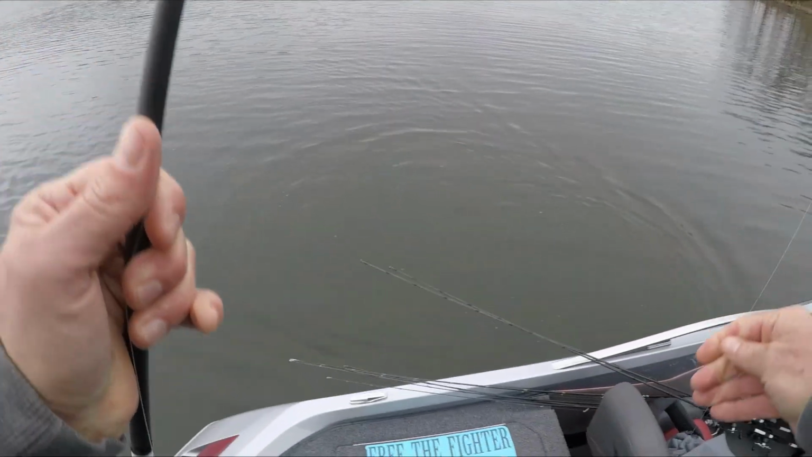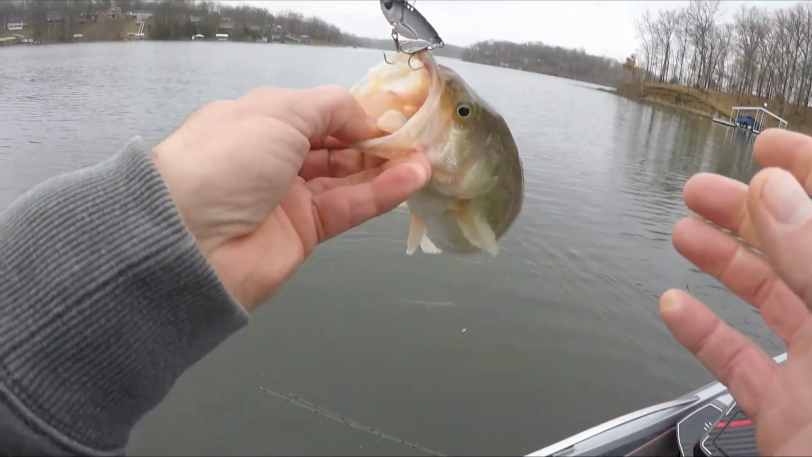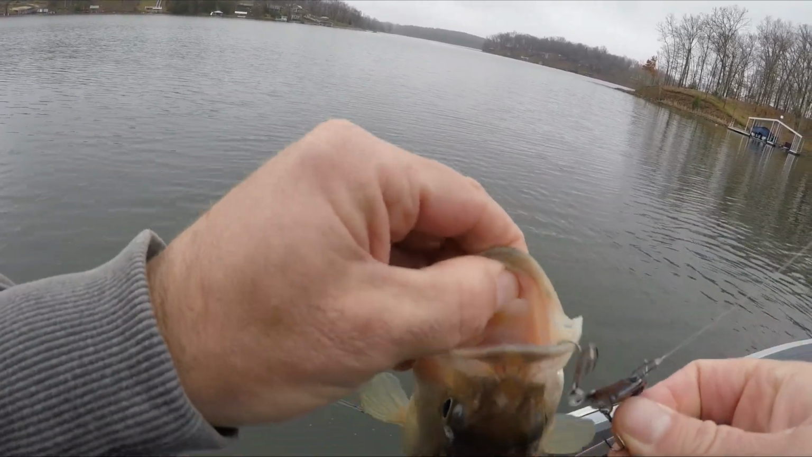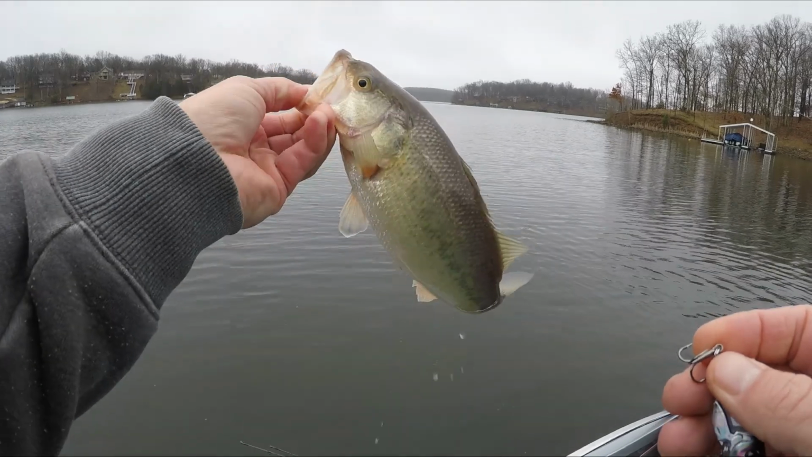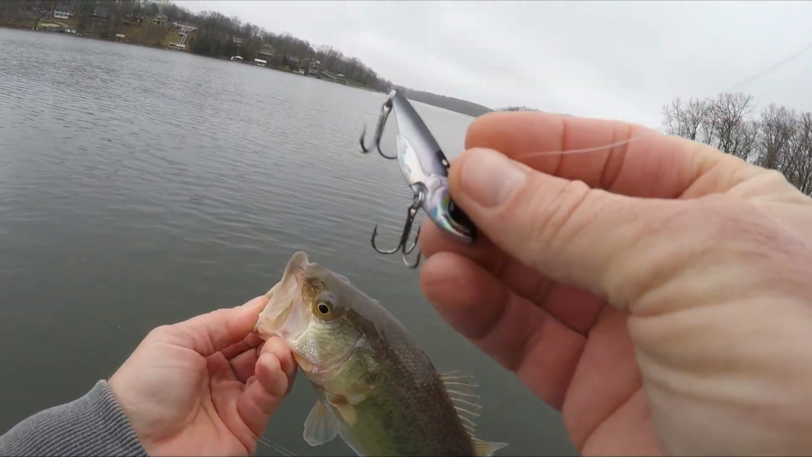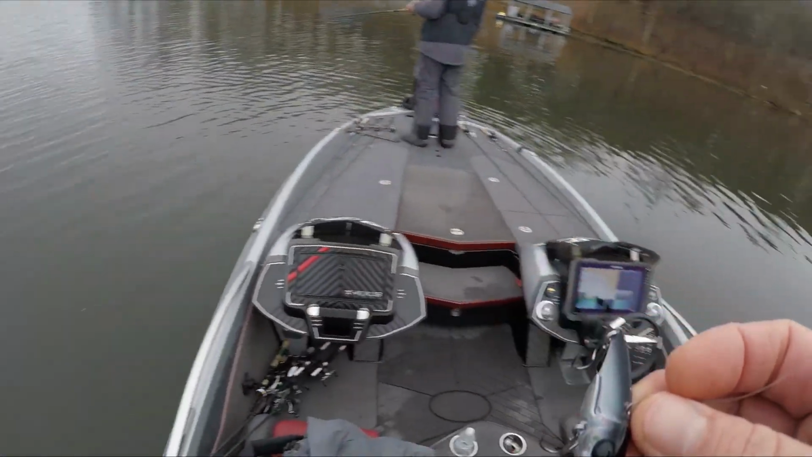There you go. So this is a little Damiki blade bait. It's something I'm going to be playing around with more this winter. I've played around with it in the past, but I haven't really committed to it, and I'm going to this year. Just a little bit more finessey, 3/8 ounce, 15-pound test.